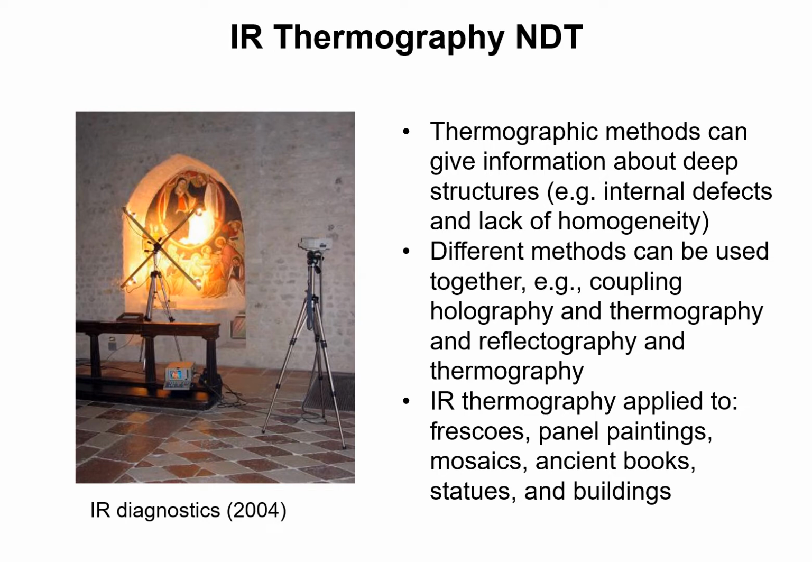Examples of different artworks that can be investigated by infrared thermography are frescoes, panel paintings, ancient books, buildings, and so on. In this image, you can view one of our old cameras performing infrared thermography in situ in a church in 2004.